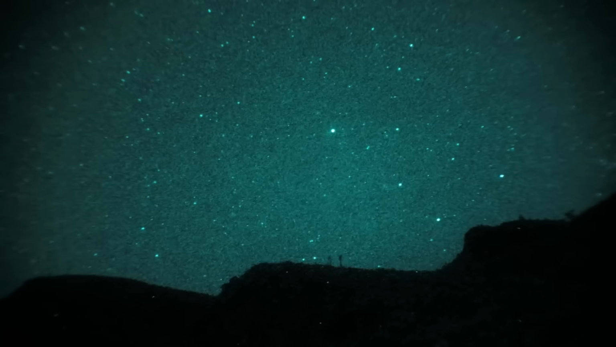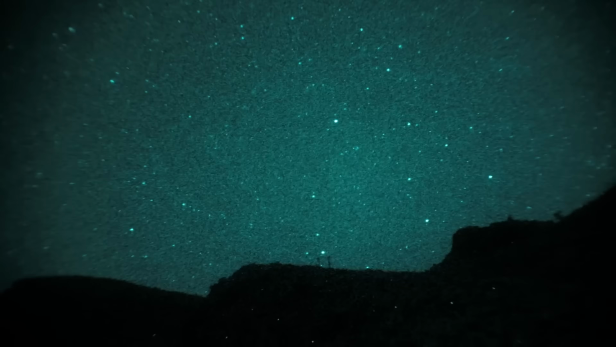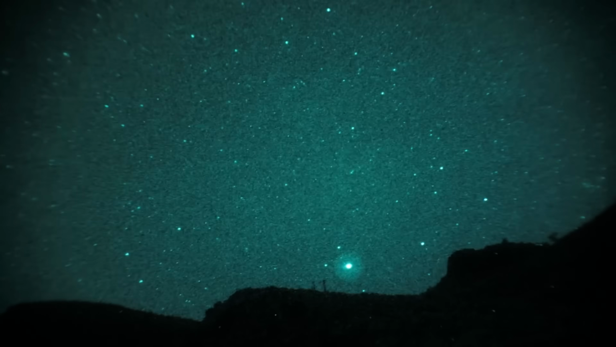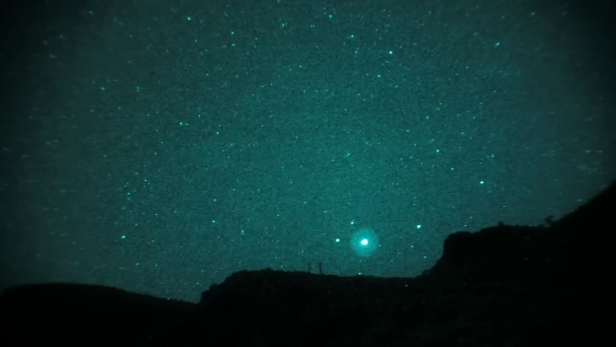My first inclination was that this was something exotic, but the rational side of my brain took over, and after looking at the footage a little more carefully, I think it's just satellites. Because if you notice, the objects are moving in a consistent direction and at a consistent speed. But let me know what you think down in the comments.